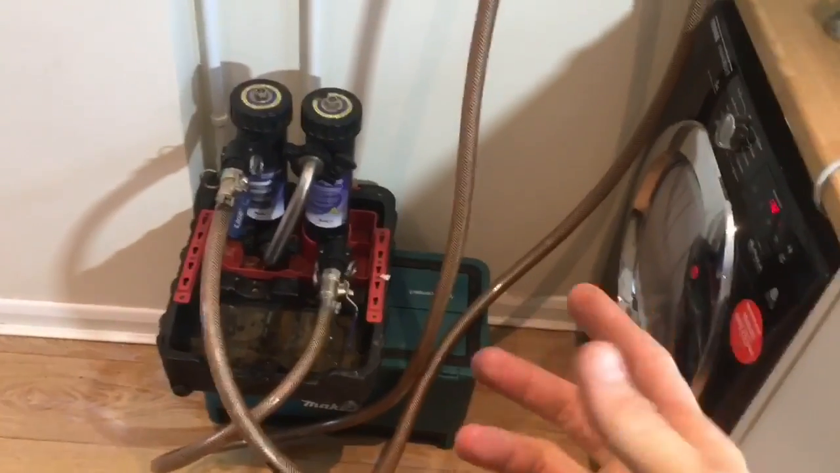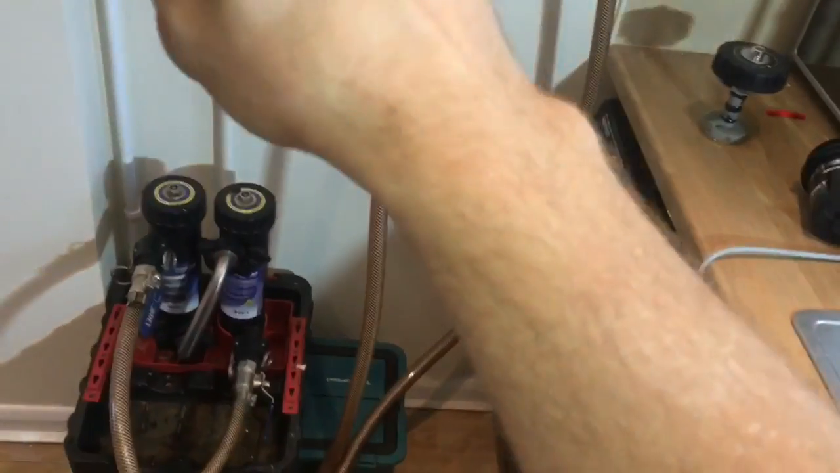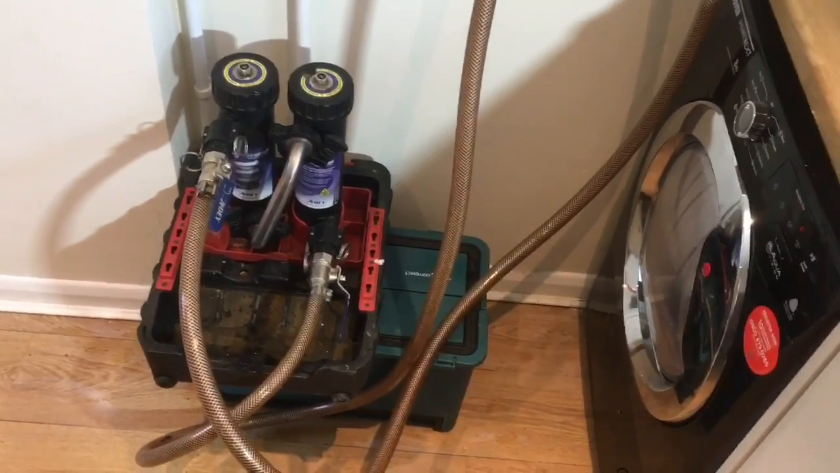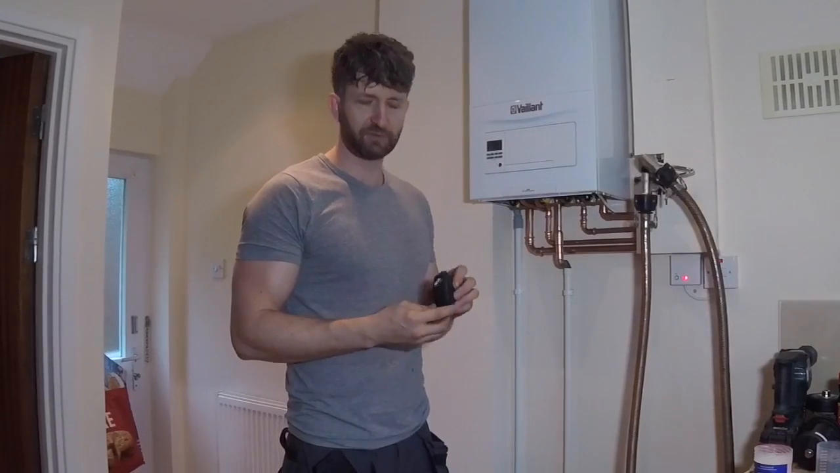When we turn the heating on now, all the water is going to go through these two magnets before it gets back to the boiler, and we're going to go around and flush each individual radiator. So the next bit of kit I'm going to show you on this job is a FLIR 1 Pro.